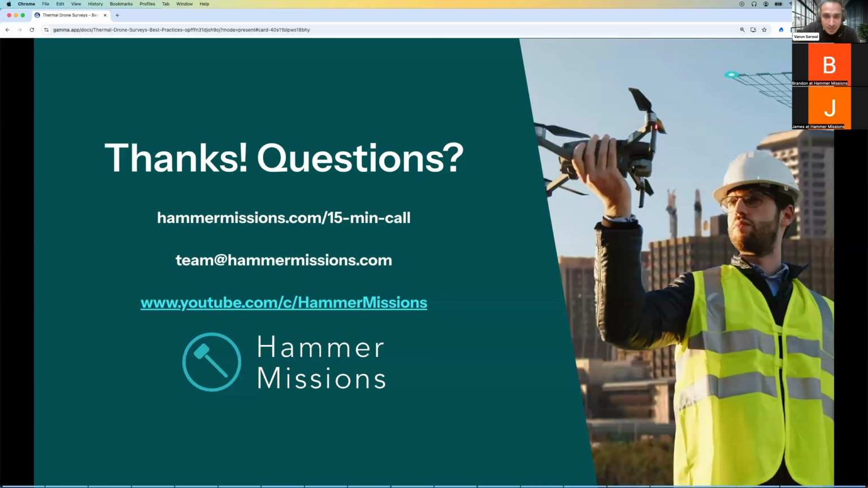We've got Mohammed. Is there any specific temperature for thermal? I'm not quite sure of the gist or the motivation behind that question, but if you're asking do we get temperature readings from thermal? Yes, you do. But it's important to understand that in the analysis or workflow that we're showcasing, it's the difference between temperatures that matters a lot.